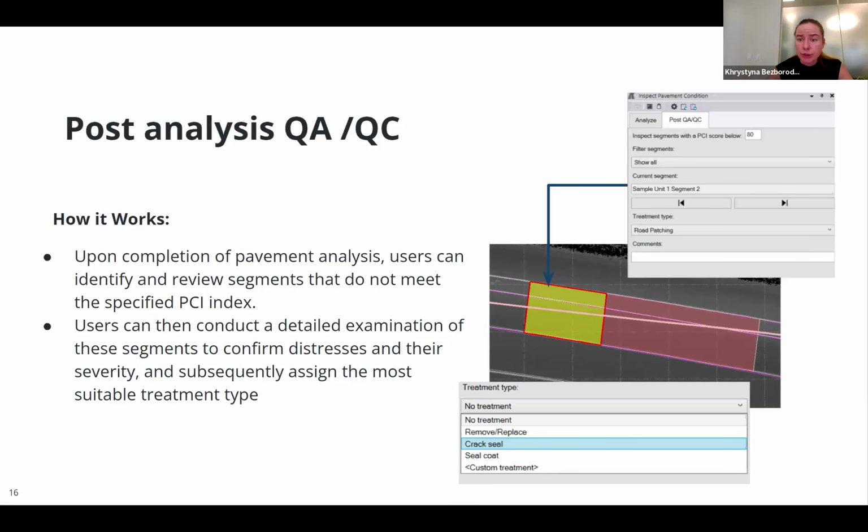And you can see what's in the segment. You can see what kind of distresses are present in this segment. You can verify them. You can switch on Ortho, you can switch on point cloud. You can check the distresses. And then what's more important, you can assign a treatment type to the segment, and you can add any comments. We have a list of predefined treatment types. You can add your custom ones to the list as well.